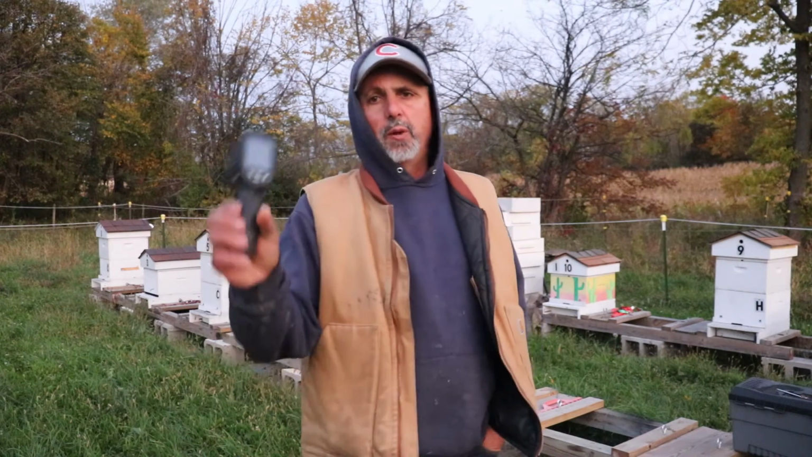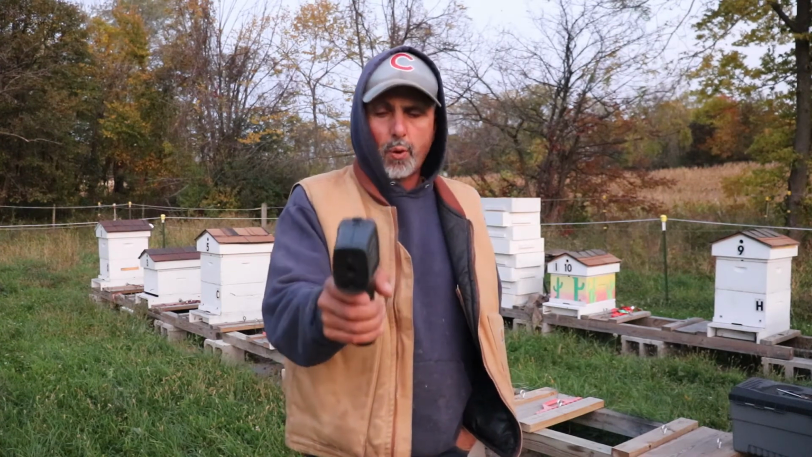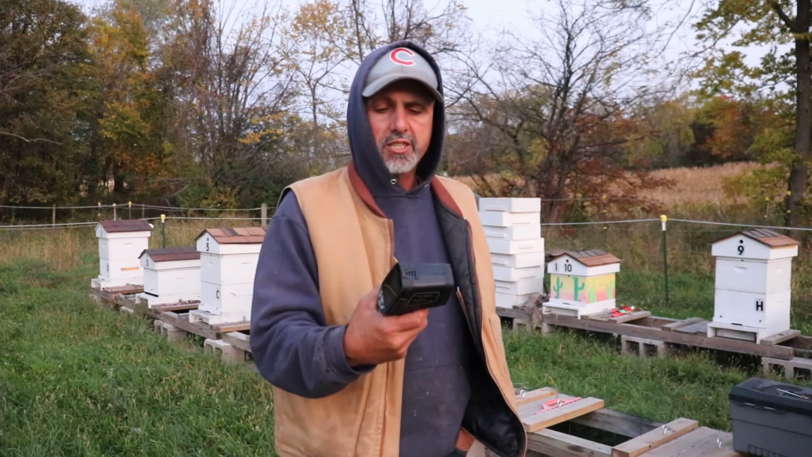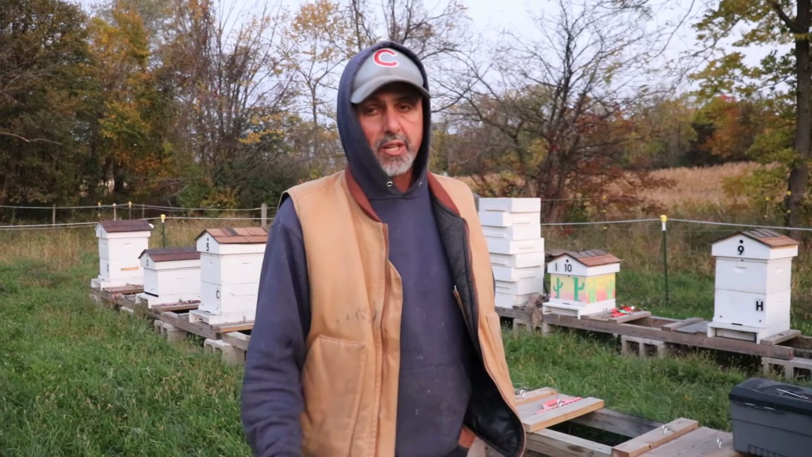Alright, well hopefully you got the general idea how one of these works. I almost wish this had a laser beam on it where you could point it, so the beam is pointing right where you're aiming. I'm gonna research one of these again. This one works really nice, but some of the really nice ones are really, really expensive. And like I said, I don't need that.